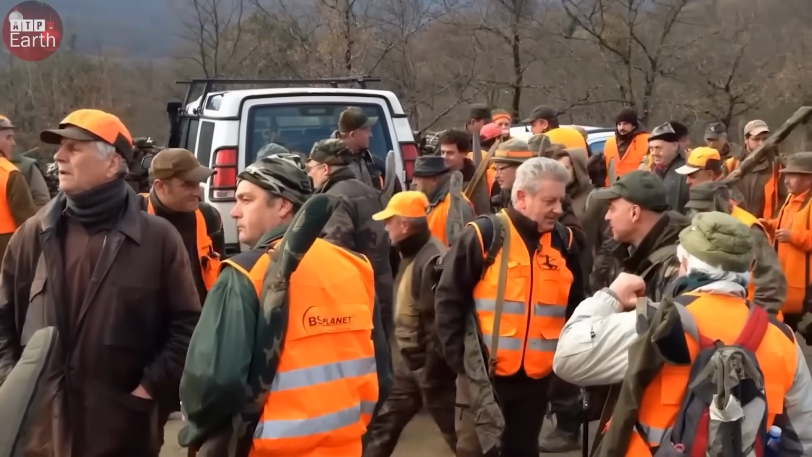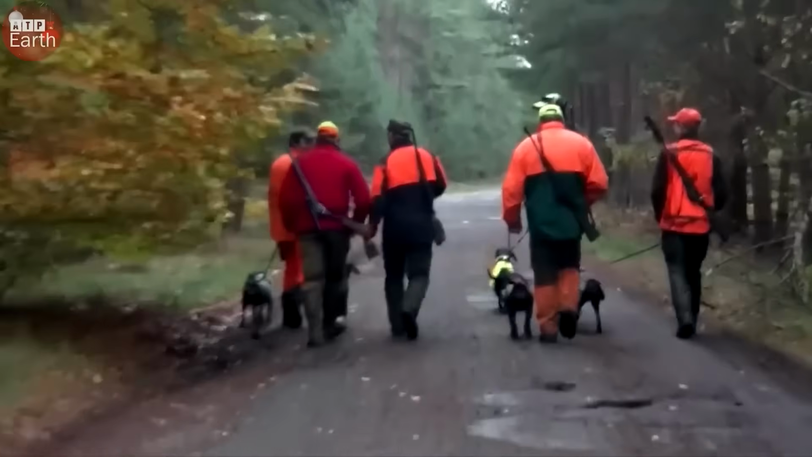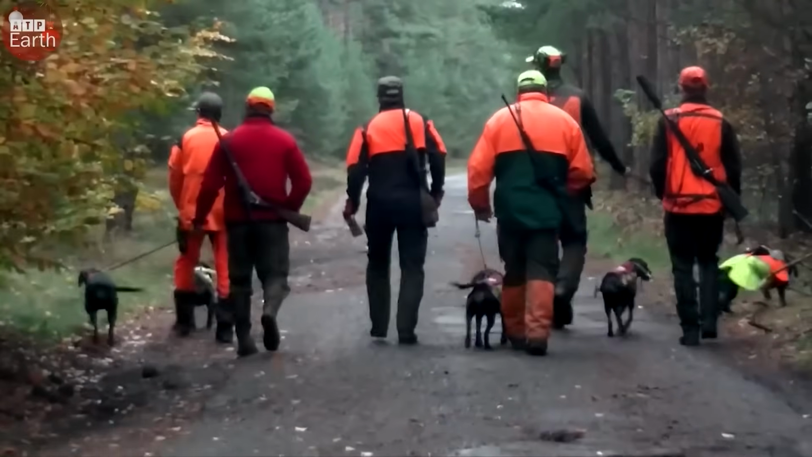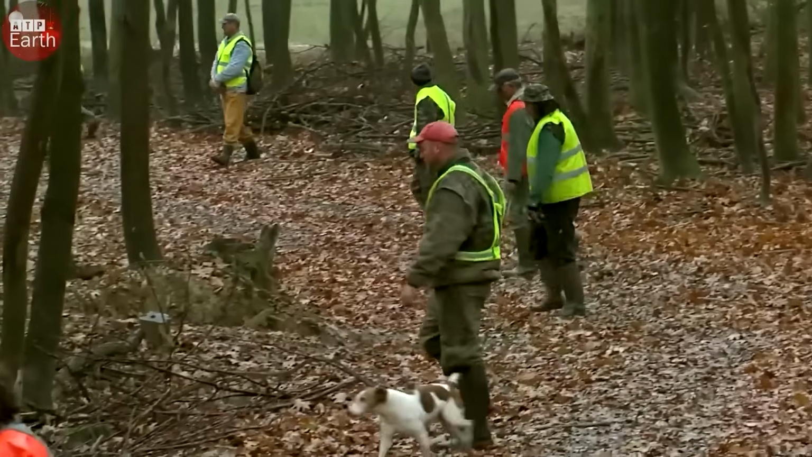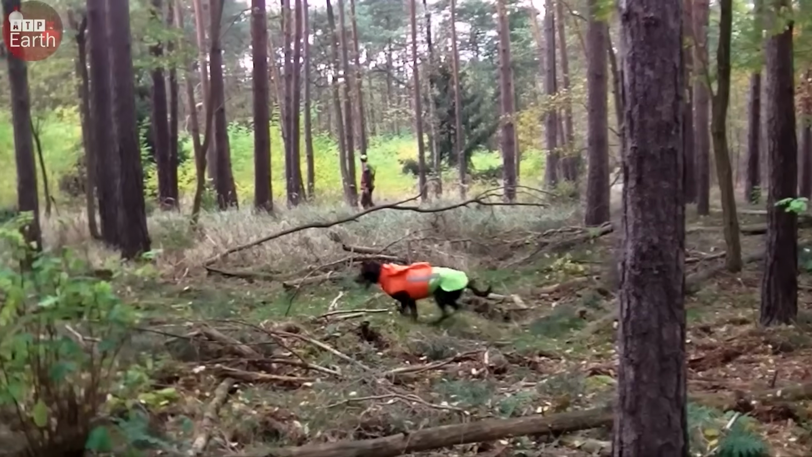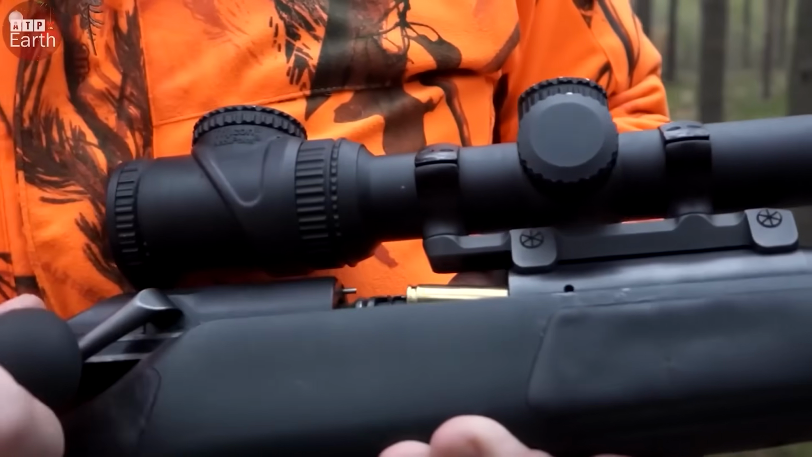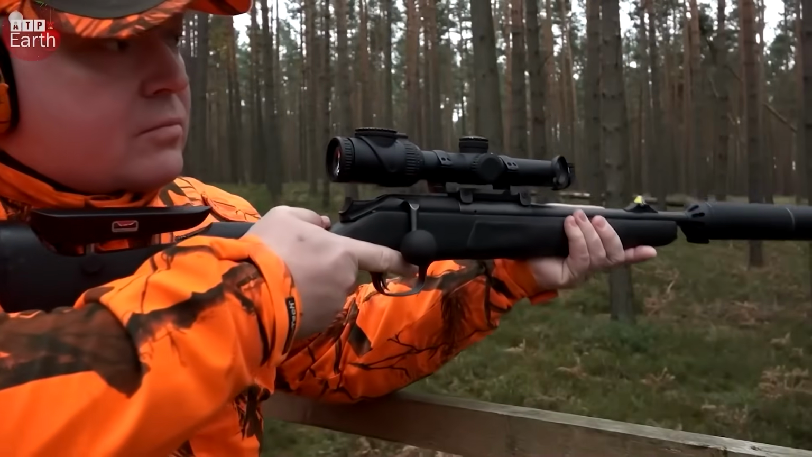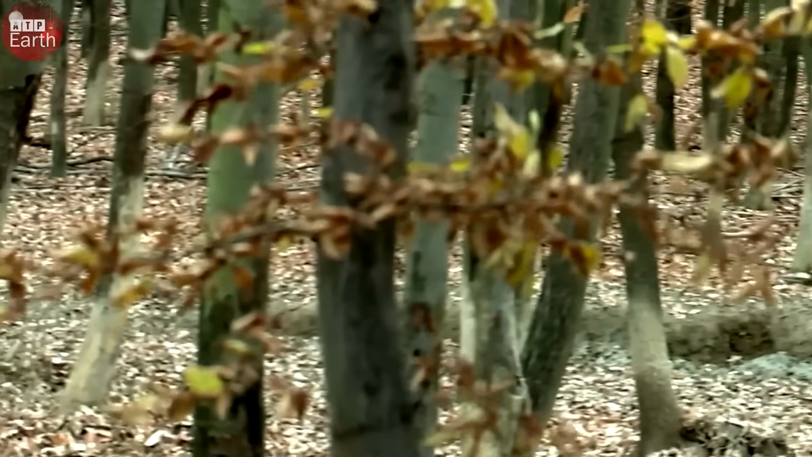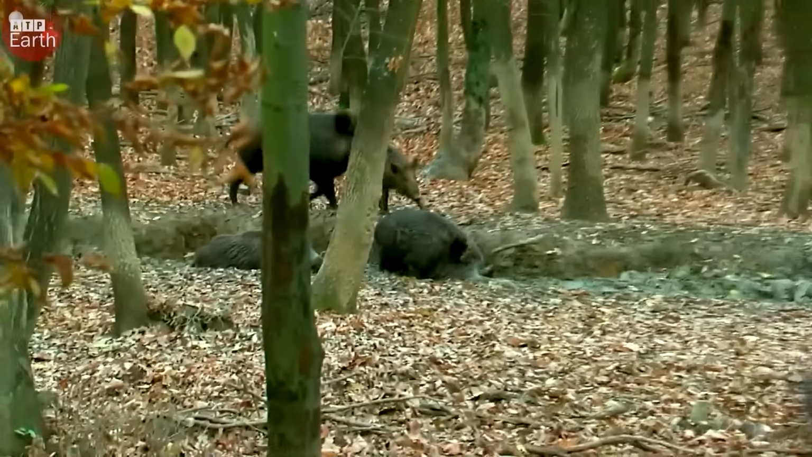At the break of dawn, we arrived at the forest, bringing along a pack of elite hunting dogs. Our team spread out quietly, taking control of key vantage points. The dogs started sniffing out every corner. Tension hung in the air like a drawn bowstring. While the dogs scoured the area, I observed silently. After a long wait, we finally spotted signs of wild boar movement.